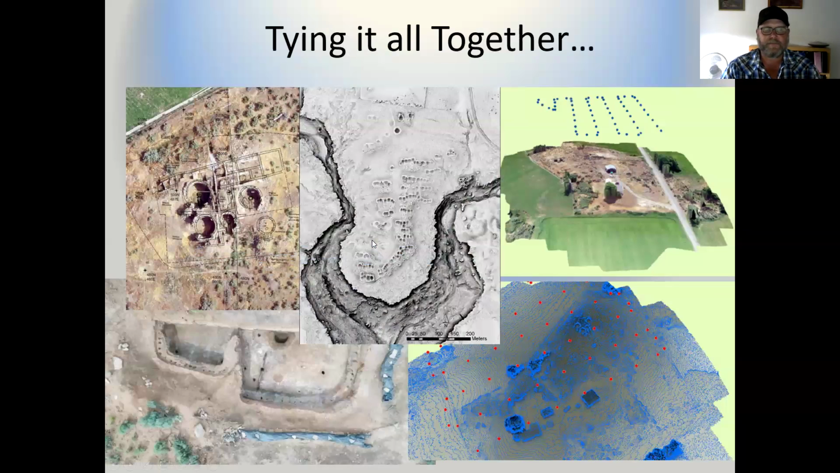I'm running out of time, so I'm just going to skip to the end here. But LiDAR moving forward is going to be a central piece of tying a bunch of different spatial data together, whether it's collected by a drone, a total station, which is a laser transit that gives you a really highly accurate position on the landscape, or photogrammetry models.